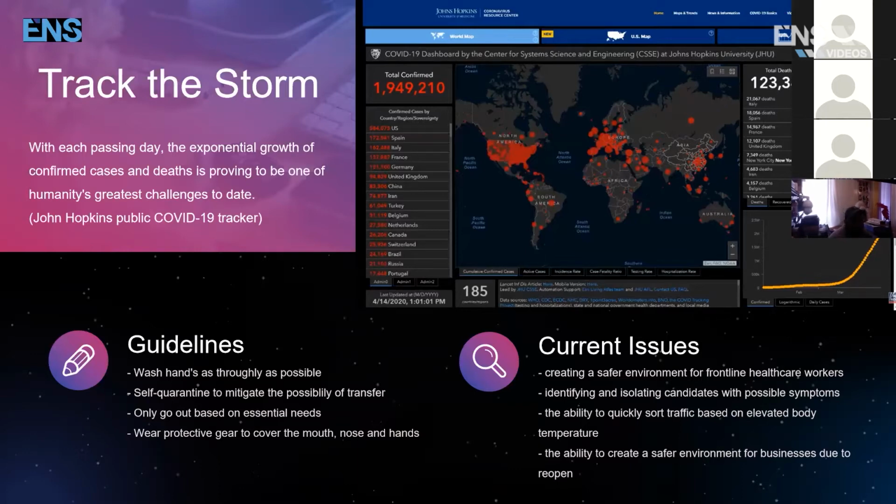Okay. This is happening whether you like it or not. Whether we like it or not, it's affecting everybody. It does not discriminate. But we have a piece of the puzzle, guys. What are the guidelines that our country has set for us? Well, we need to wash our hands as thoroughly as possible. We need to self-quarantine to mitigate the possibility of transfer. We need to go out only based on essential needs. And I hope everyone here is taking the proper measures for PPE gear if they're going out, to cover their mouth, nose, and hands.